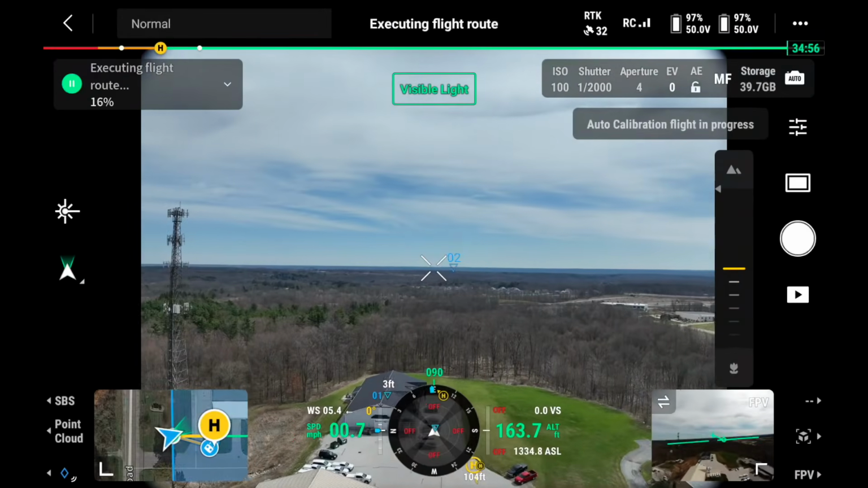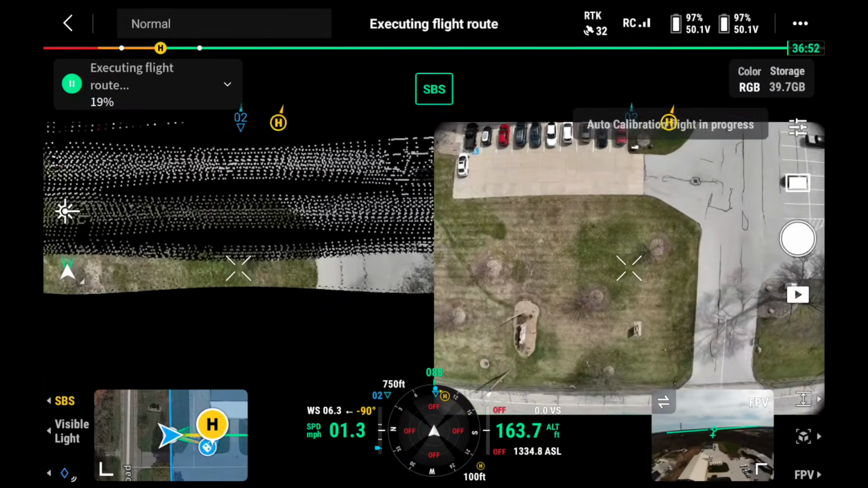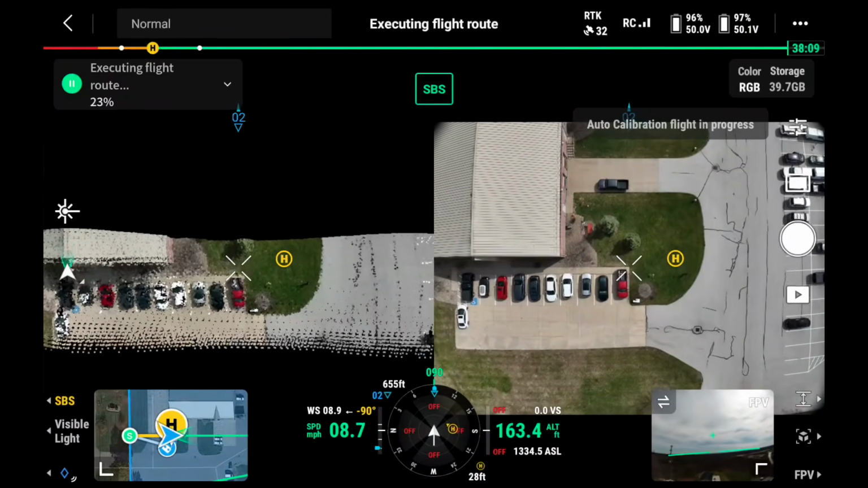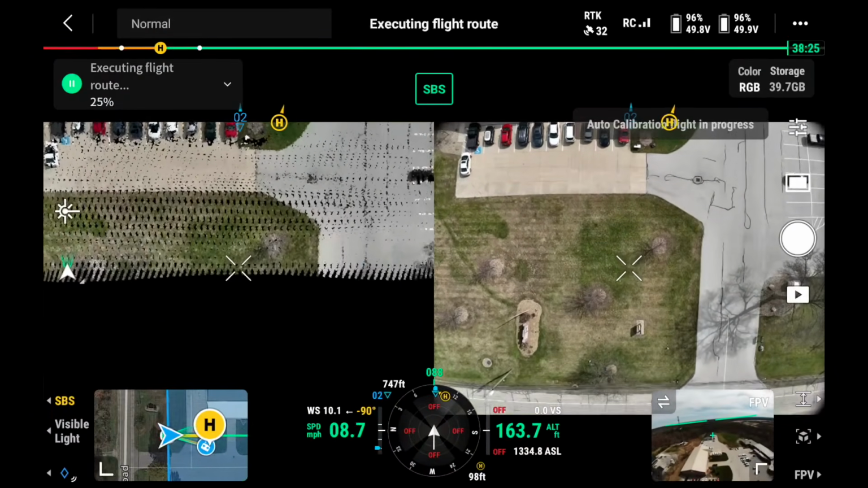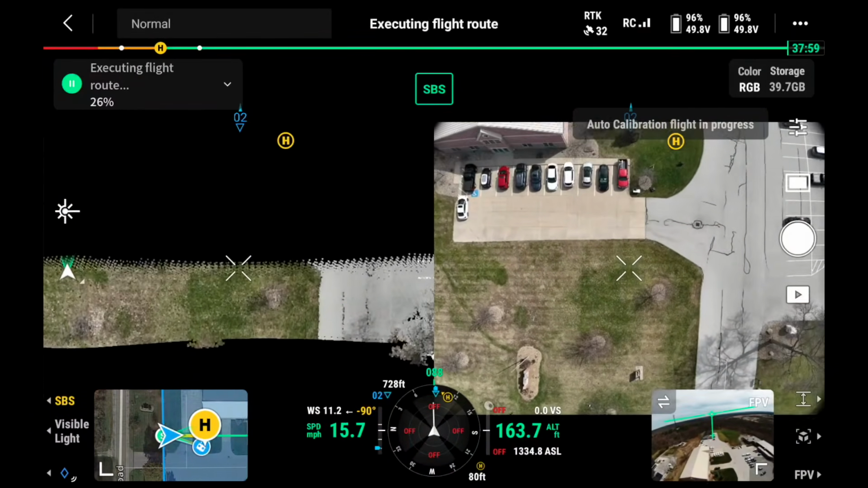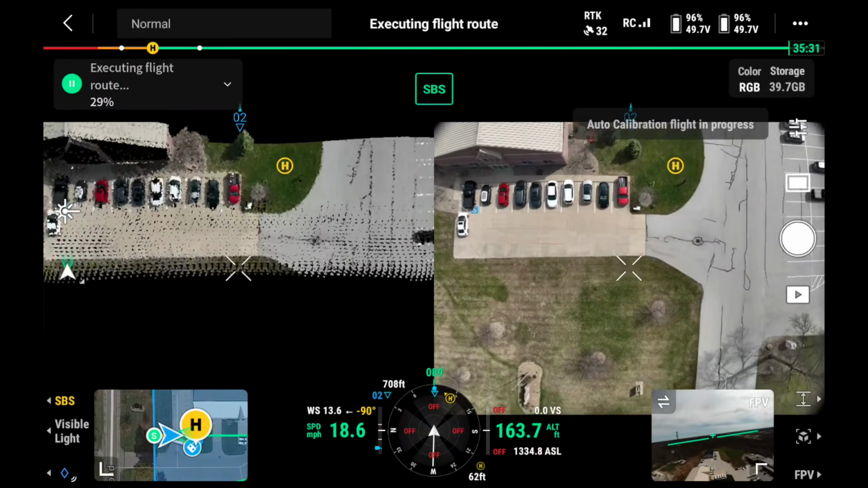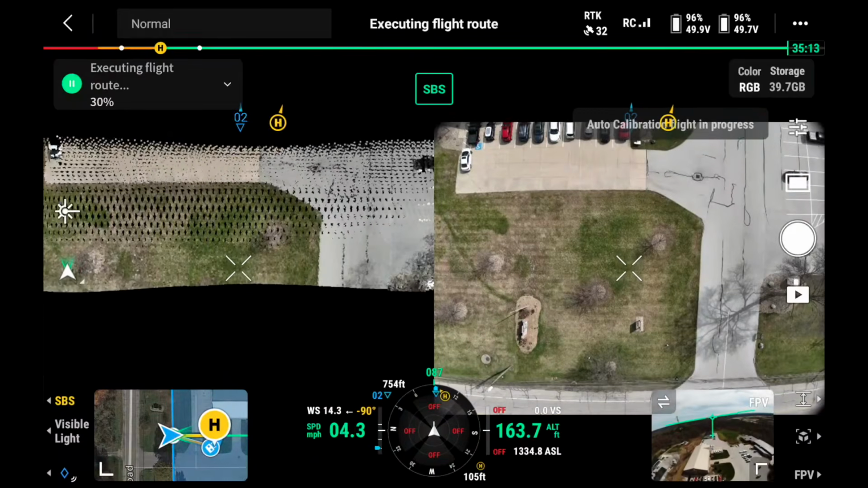During flight, we have multiple views available to us. We can look through the RGB camera or take a live look at the LiDAR collection, as well as having them side by side. Also, we can view the first person view from the forward positioning camera or the map view of our mission in progress.